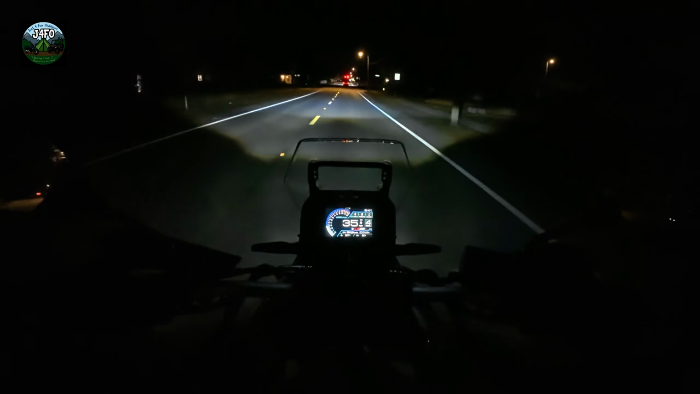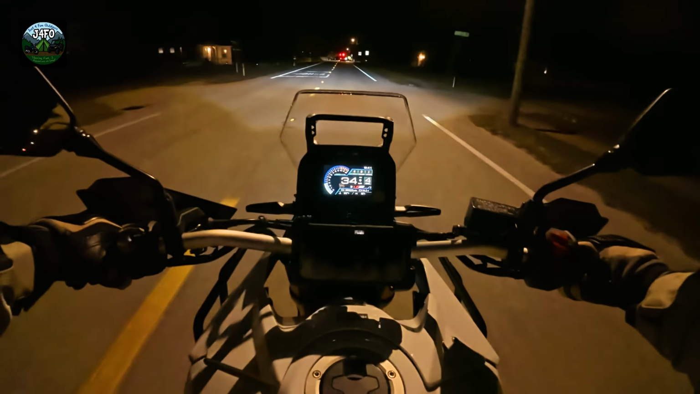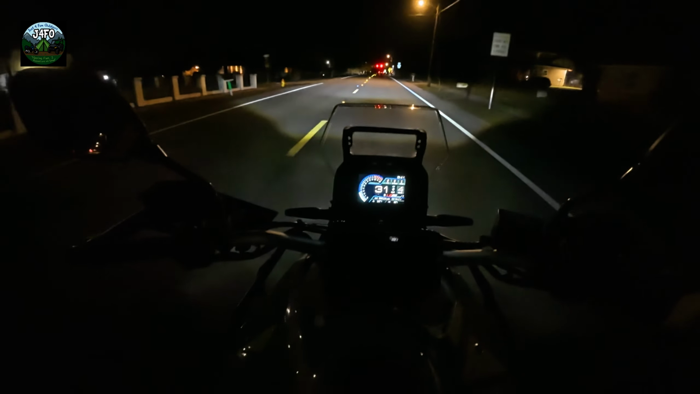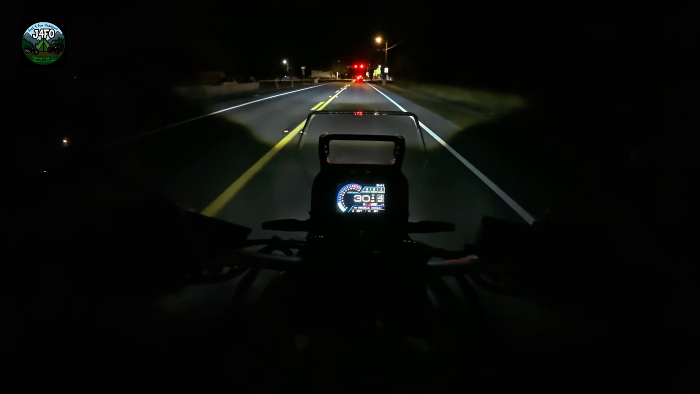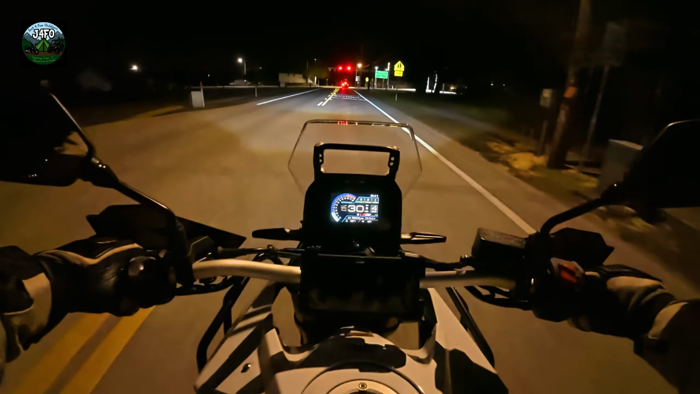But it was a reason to get out, get on this bad boy, put some more miles on it. It is brand new. This is a 24 Suzuki V-Strom 800DE. We bought it in 25, on the last day of the year, December 31st. Got a pretty good deal on it since it was left over anyway.